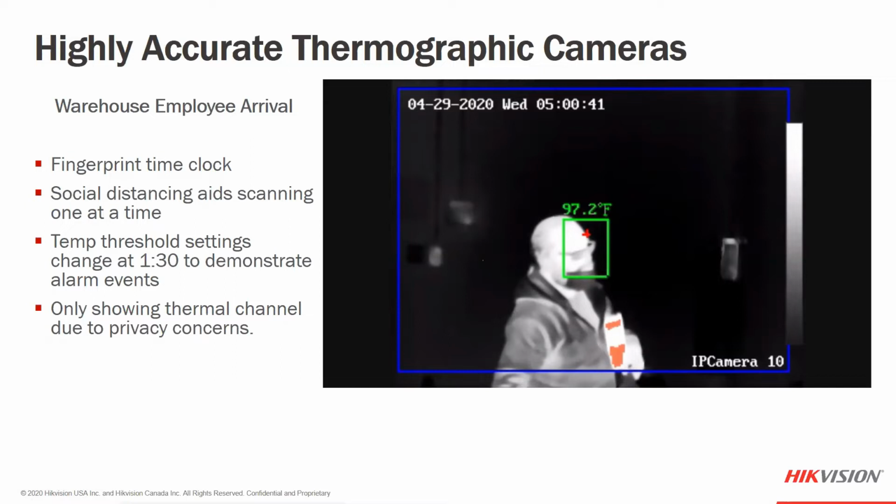This is our warehouse team coming in to check in for the day. They have to go to the time clock and clock in, but this allows us to scan as they're coming into work. The door is very close to where they're coming in. But the one thing I want to show you is what he's carrying in his hand. You see there's an orangish color to what he's carrying in his hand here on the screen.